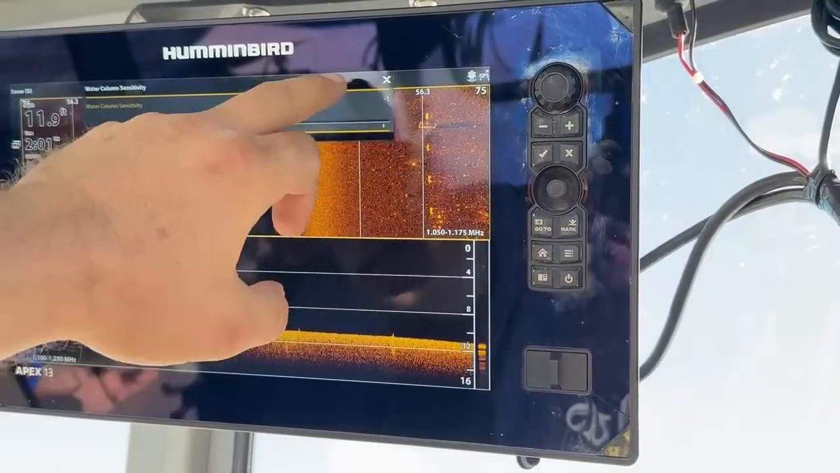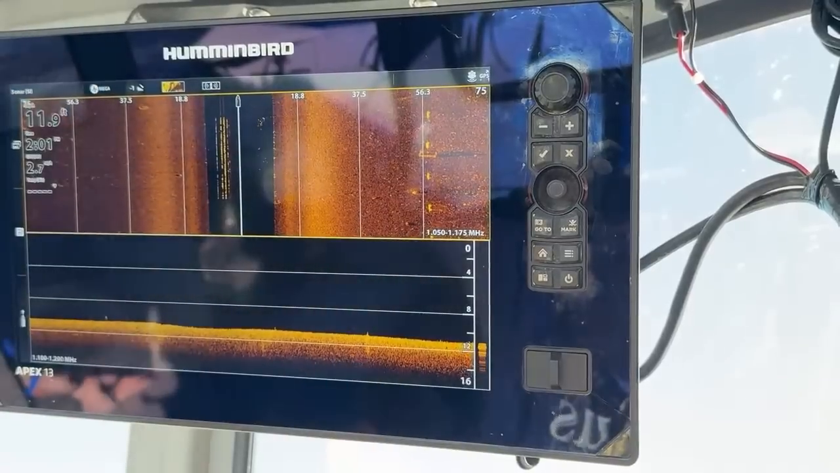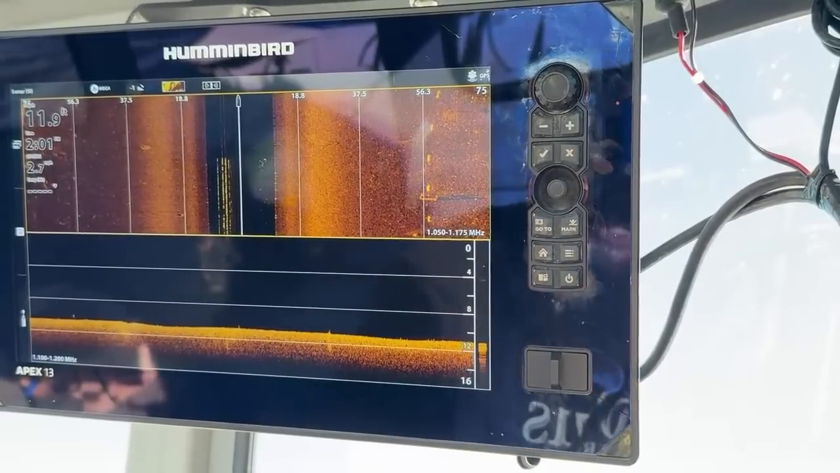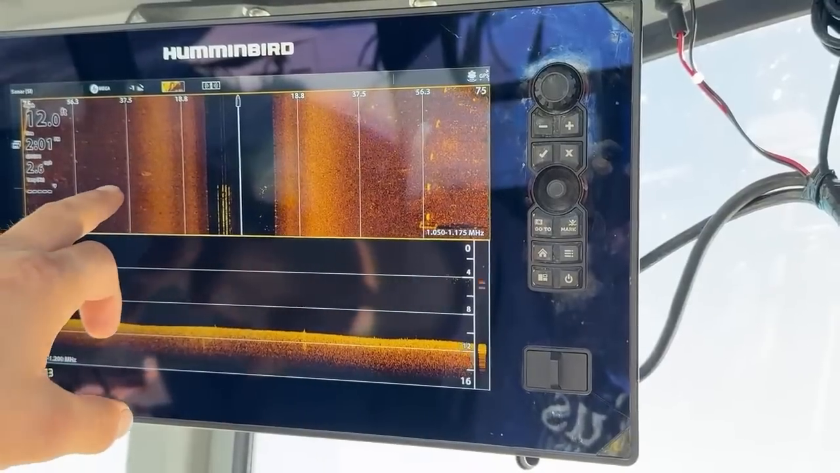So I usually run it at -1. And then that takes away most of it. Now there's times where you do see a lot of stuff in there. If there's an abundance of fish, you'll see a lot of kickback on there. But you want your yellows.